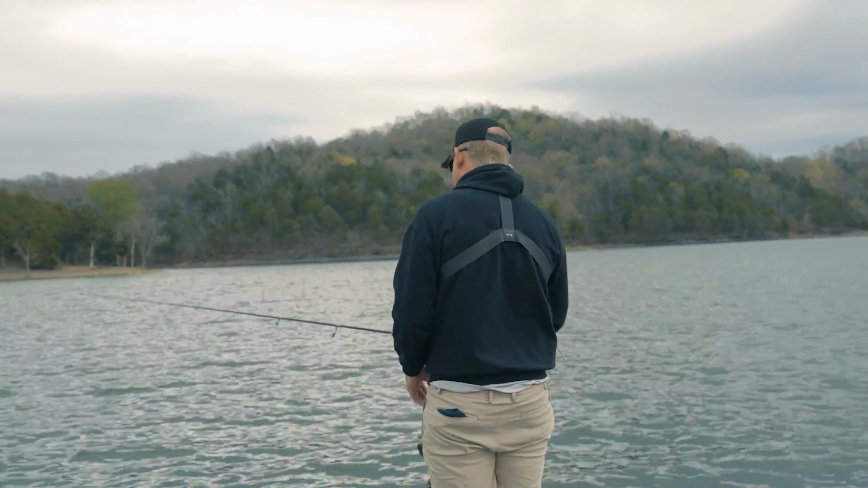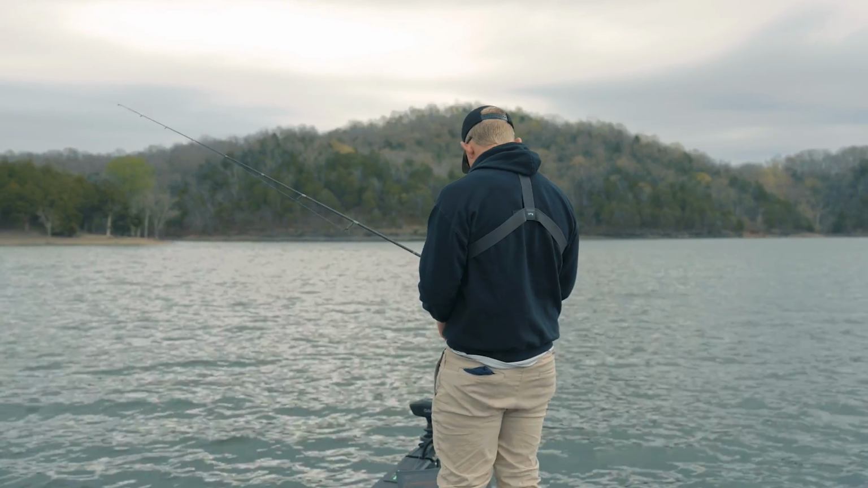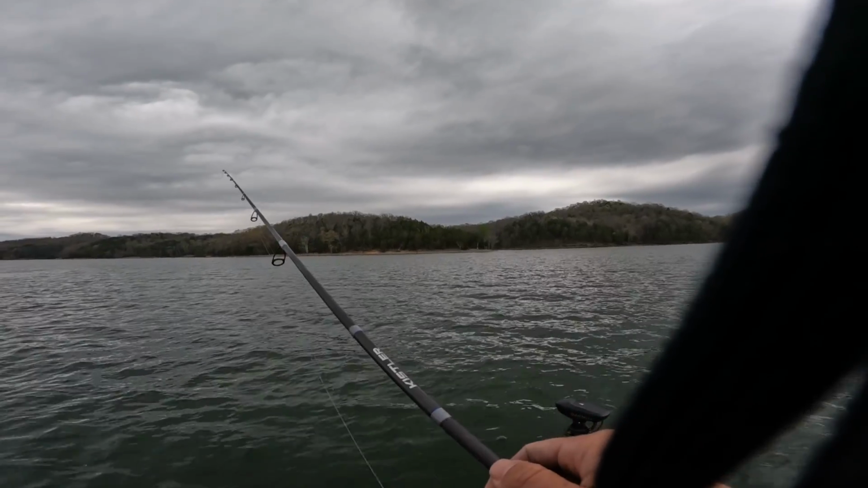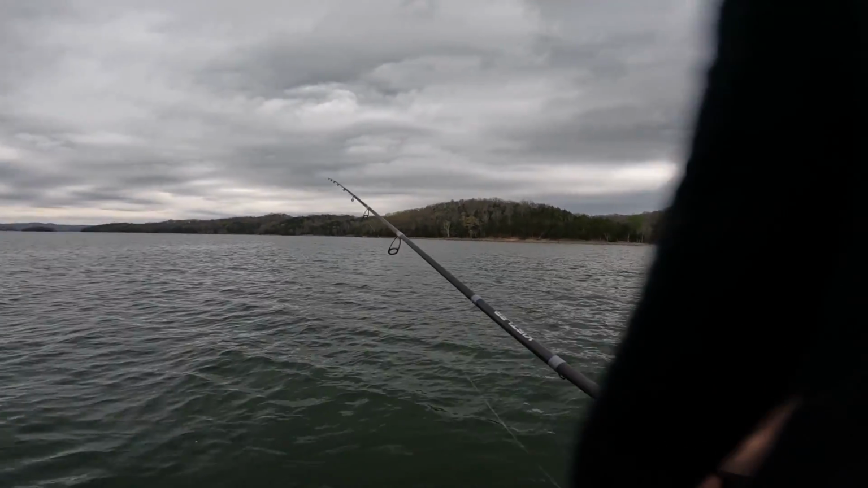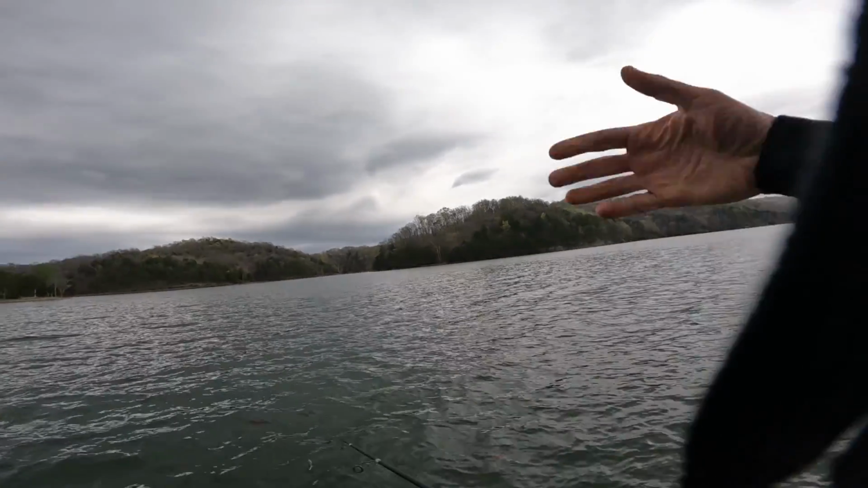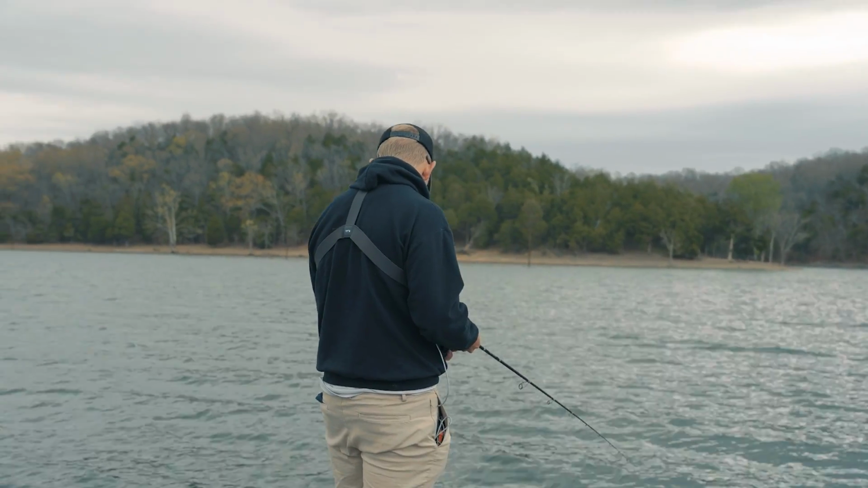So what's the state of things out here? You know, that's a great question. We got some fish that are fairly shallow. We've got some fish that are fairly deep, and then some fish that are in between. And I'm really trying to fish the in-between stuff, because at least you have a few fish coming to you. I just feel like that's where the majority of these fish are right now. It's just kind of on staging points and transition banks, like your typical pre-spawn stuff.